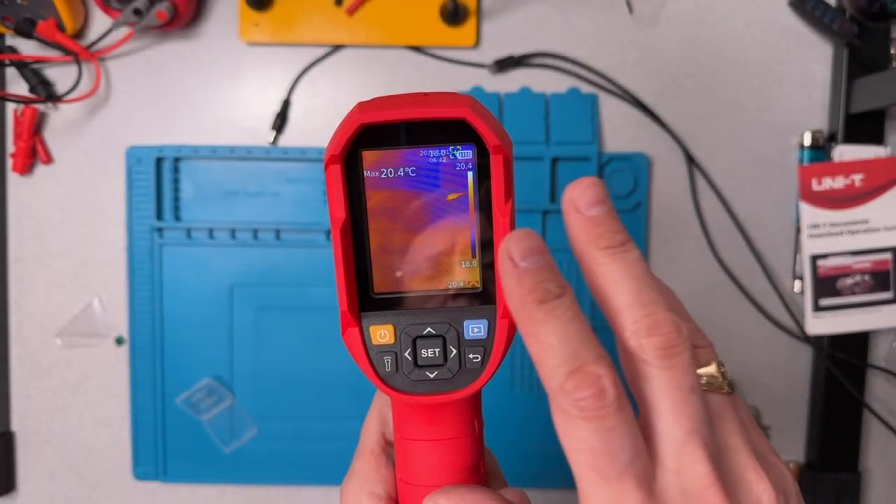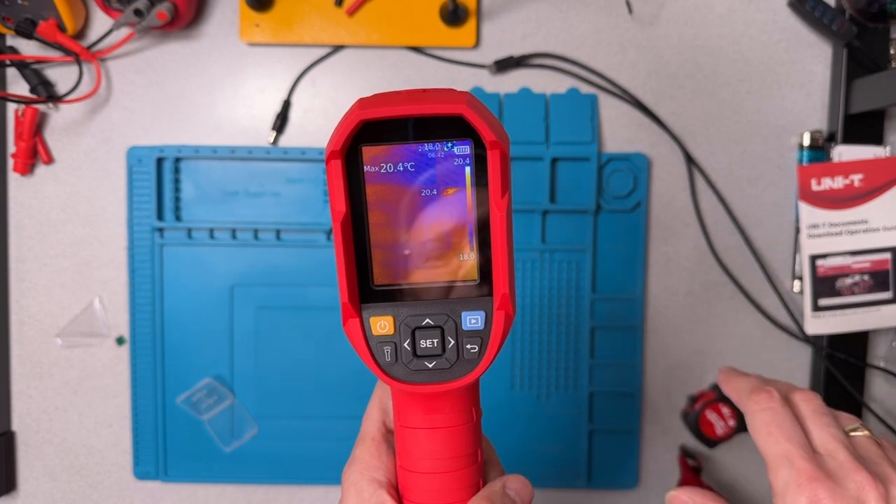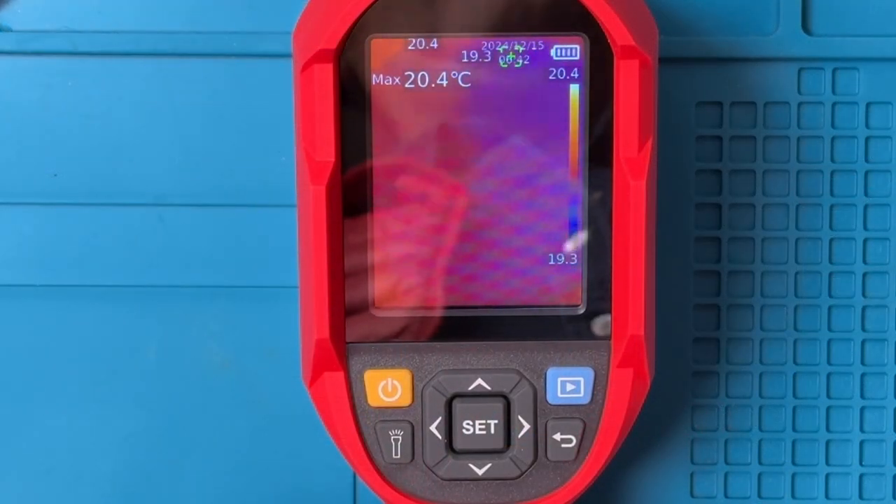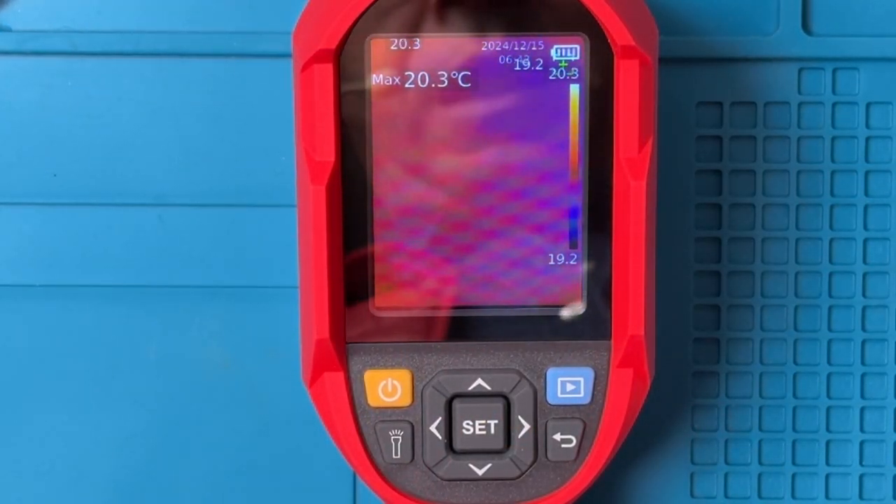I just want to go through, and there's quite a lot of functionality in the unit, and I want to be able to go through the functionality. And so I'm going to set it down, and I'm going to zoom in on the display. The display is all visible, and the controls are all visible in the frame now.